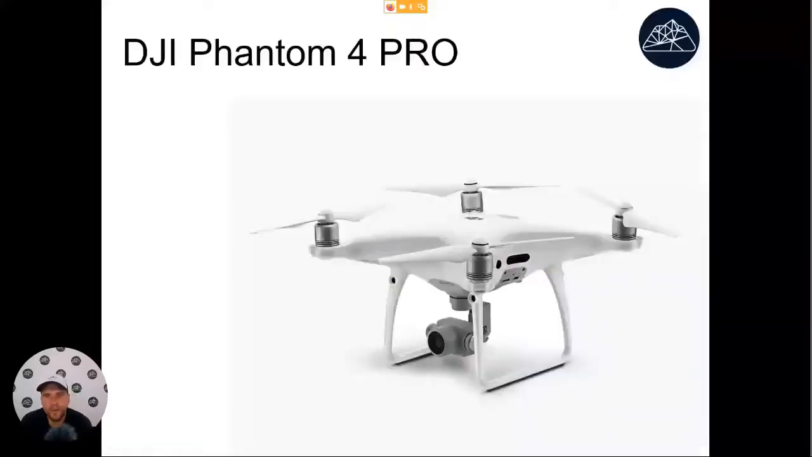Okay, now we are getting to the affordable and industrially produced drones. This is what most people are using today. This one is called DJI Phantom 4 Pro. The price on this one will be less than $2,000. It is made of plastic, but it is very safe.